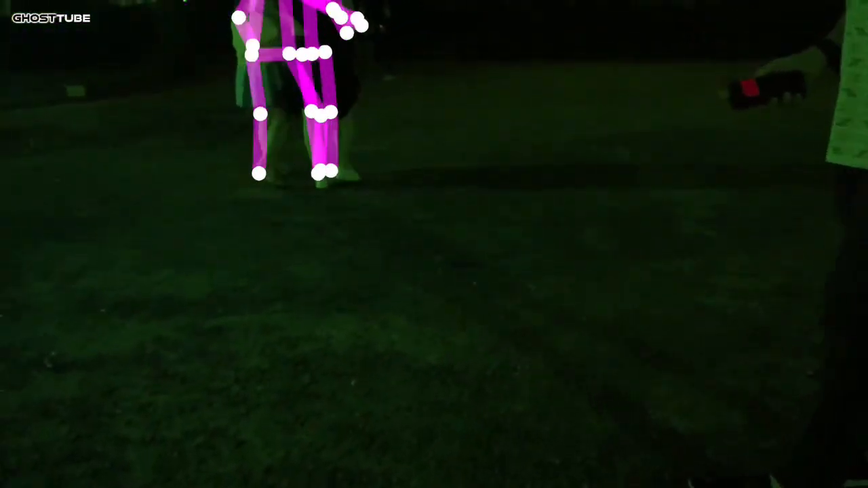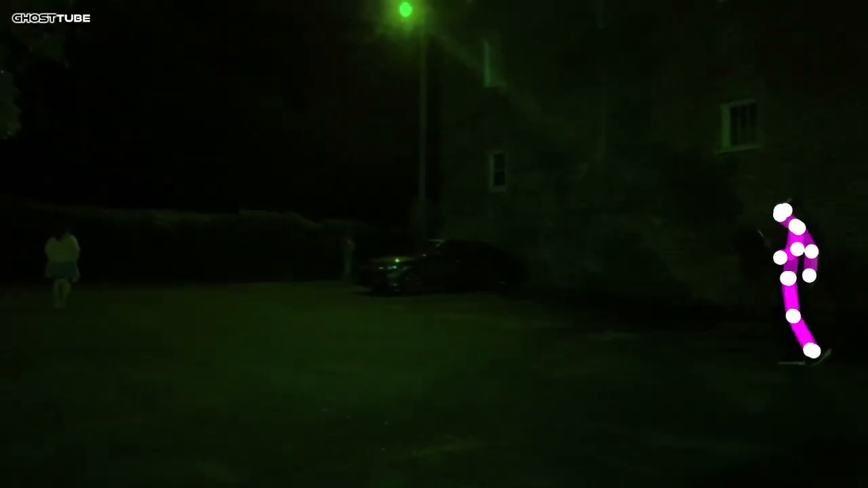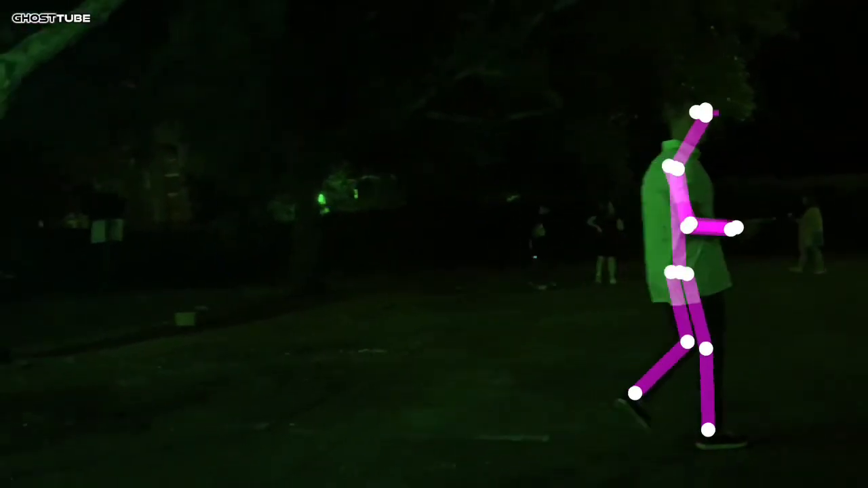Was he back there with us? He was standing right here before we split off. Think a ghost got him? Might have been Dr. Brown. I'm not missing this opportunity.